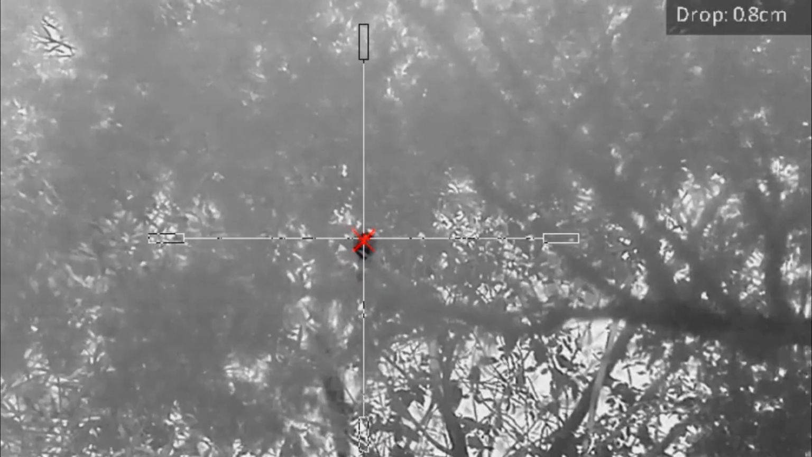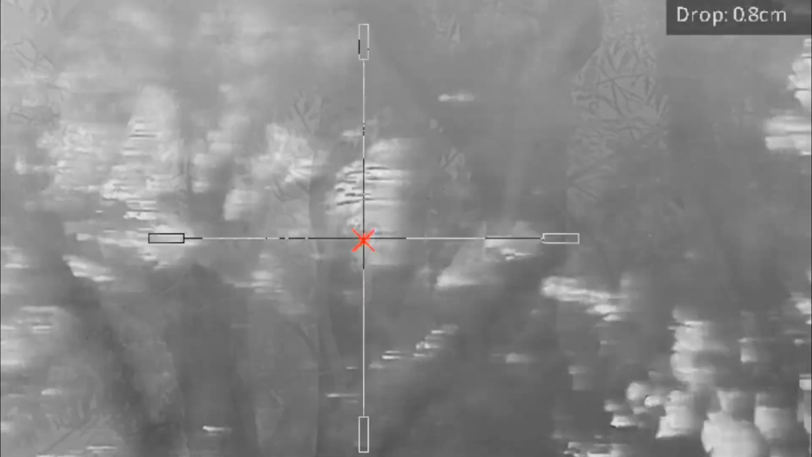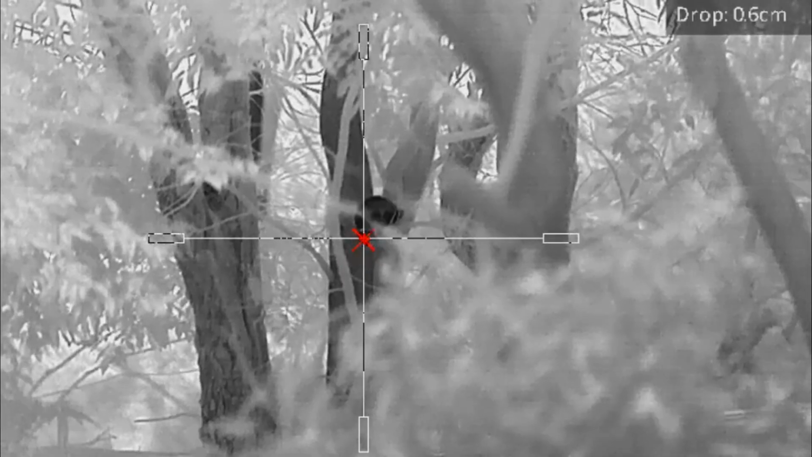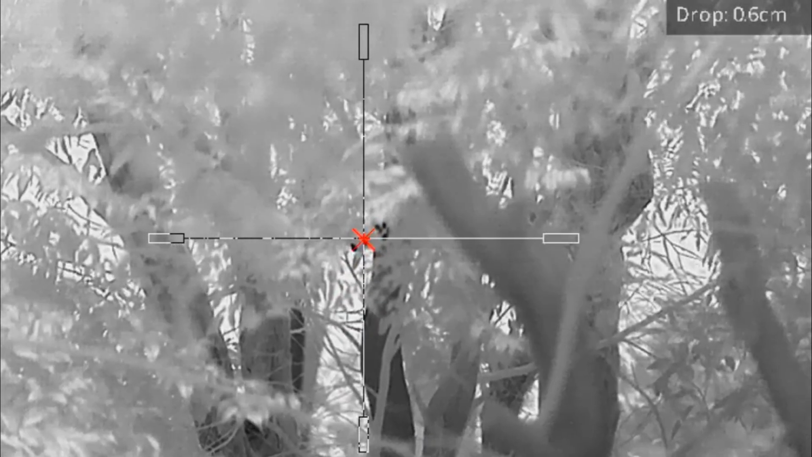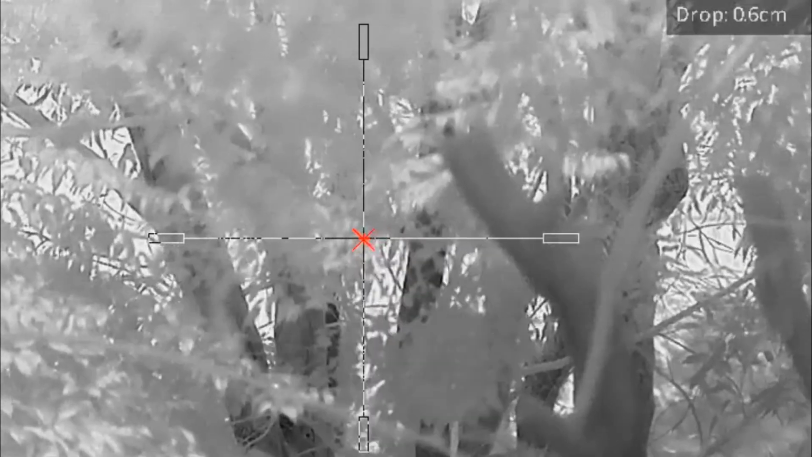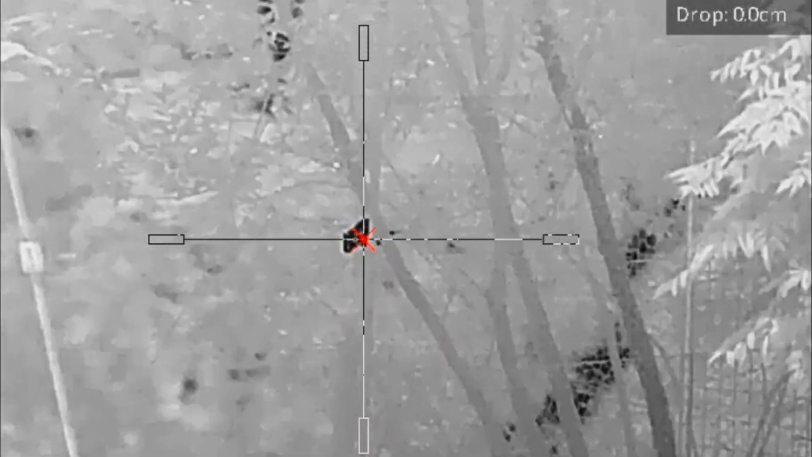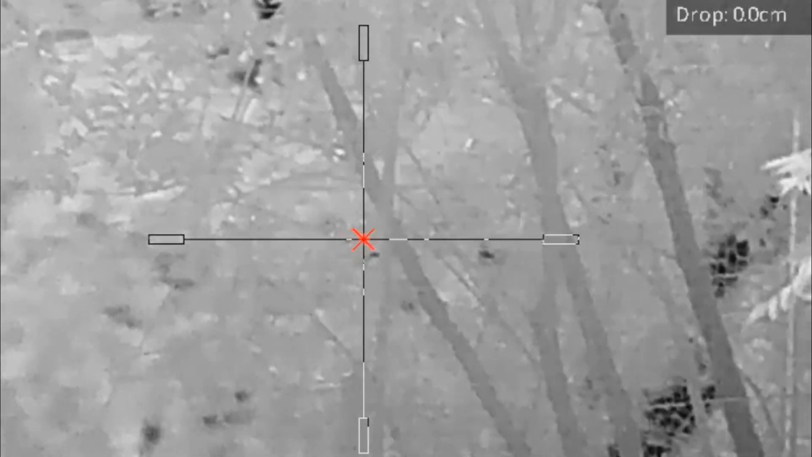Let's hit the branch. Not that time I didn't. Oh, you son of a bitch. Oh, cleaned him up.